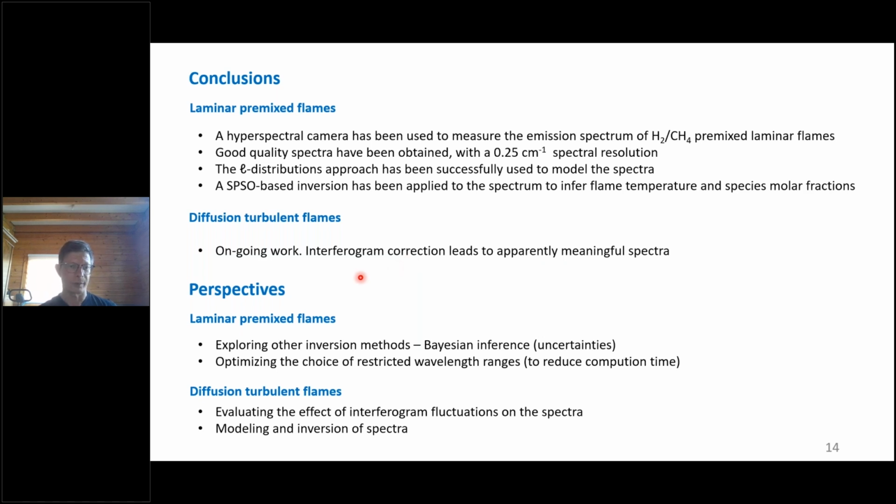Regarding the perspectives, we wanted to explore some other inversion methods, for example Bayesian inference, and also to optimize the choice of a restricted wavelength range, because for now, as I explained, we perform the inversion on the full range, and it is not necessary because it uses a lot of computation time.